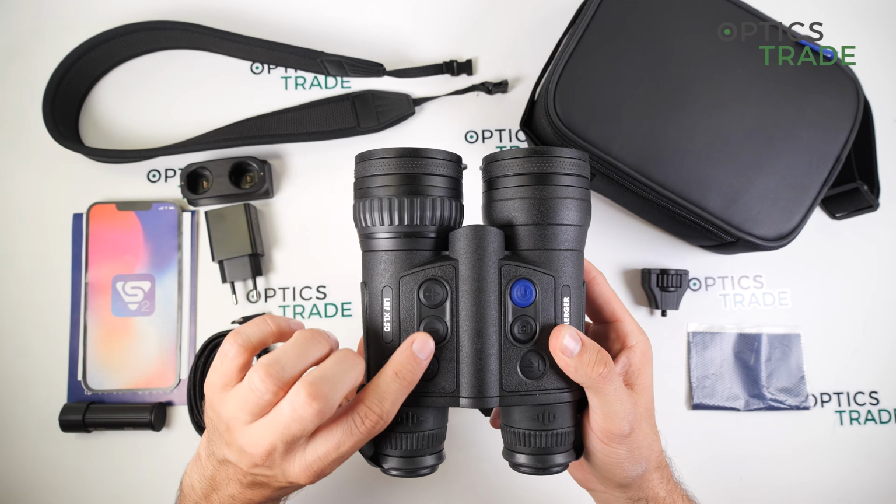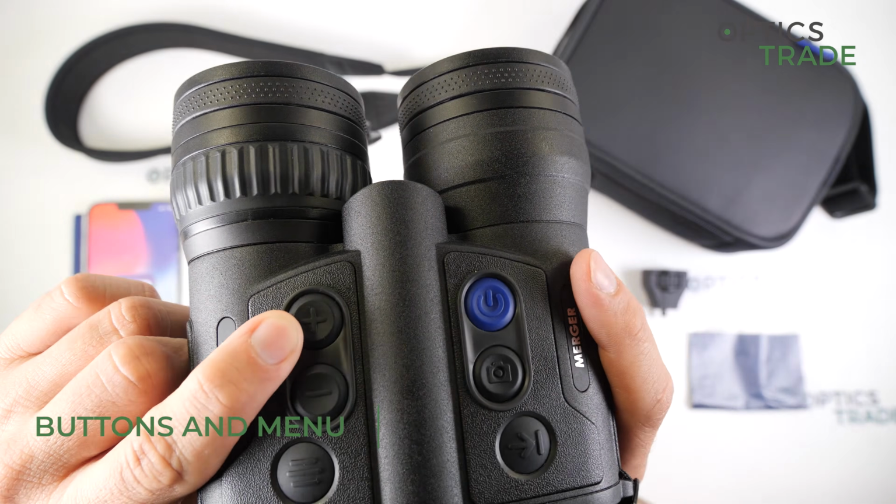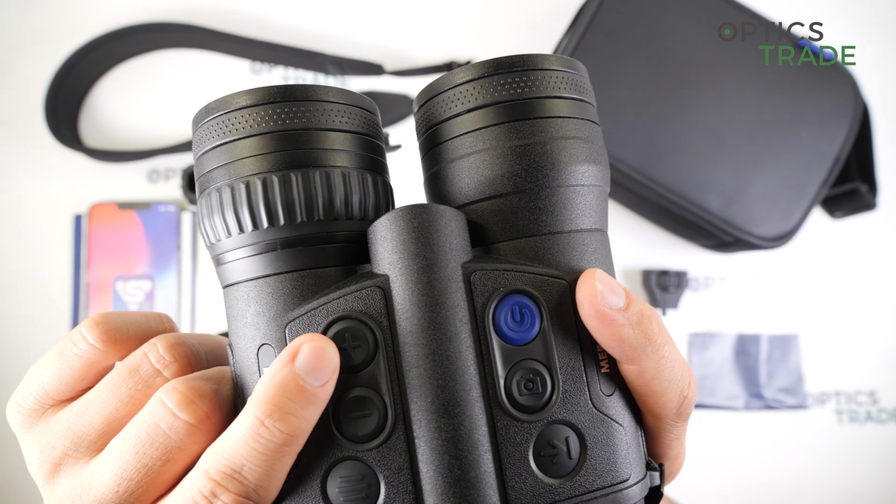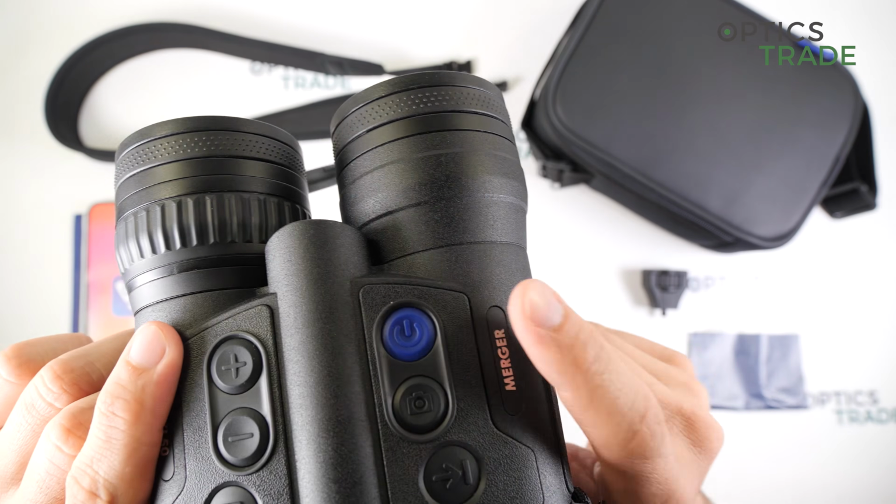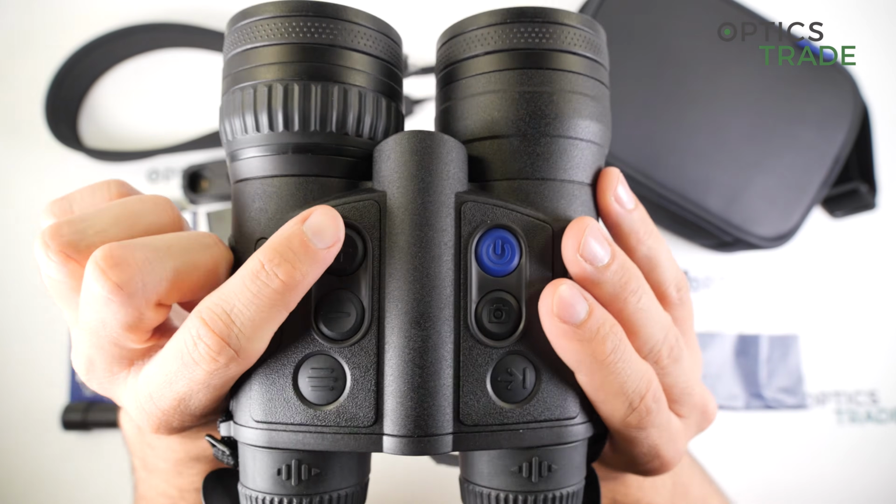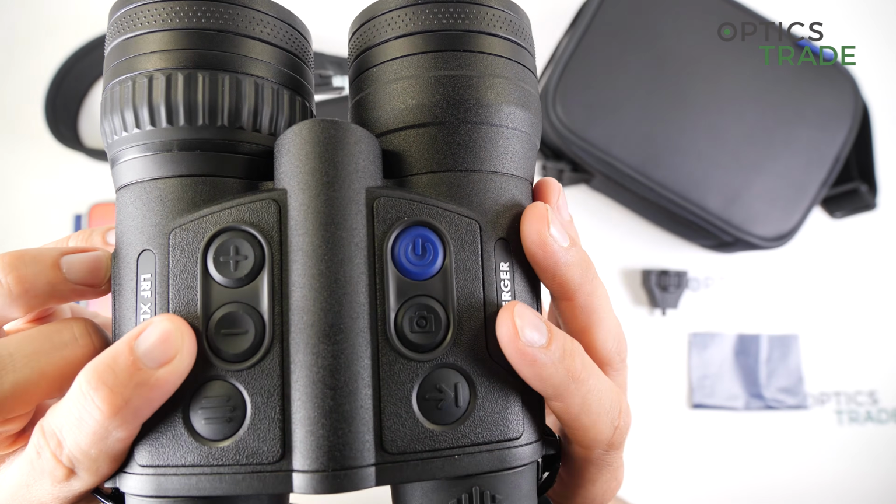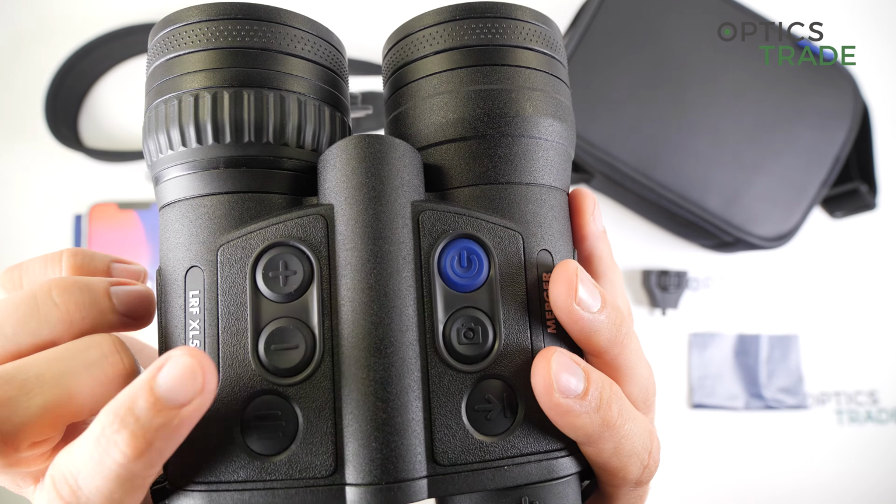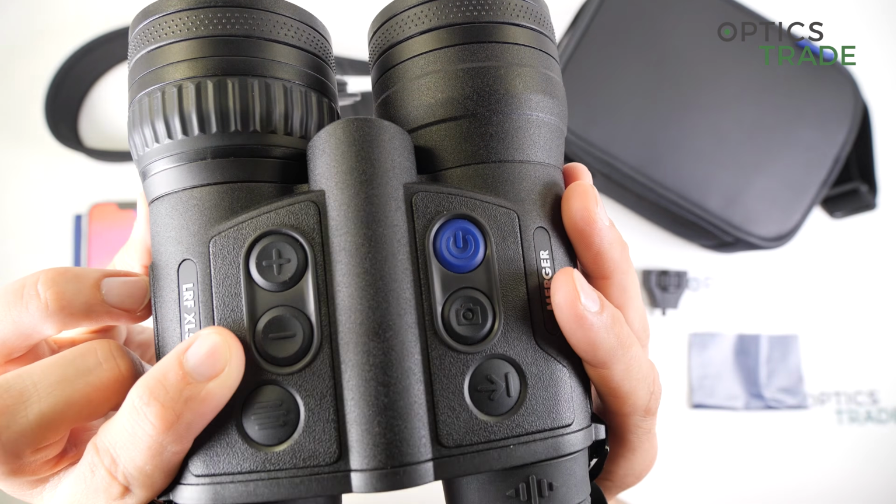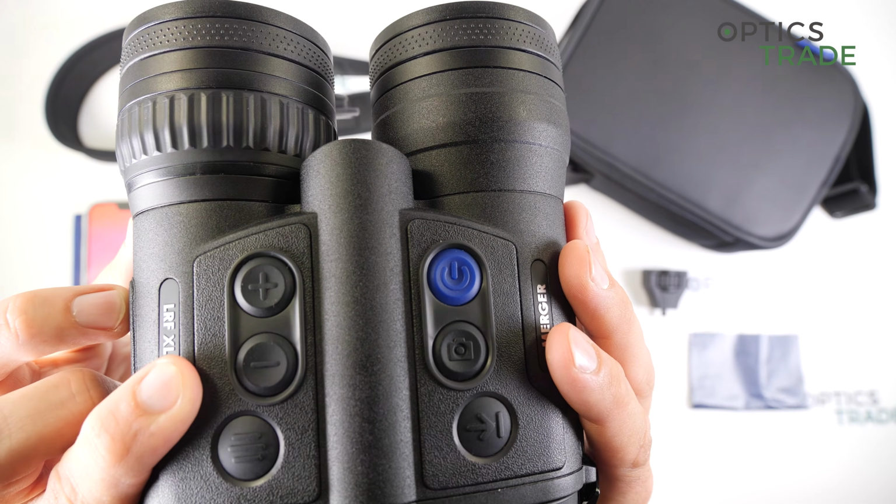And now for the buttons. Here is the plus button. With a short press, you change the magnification. With a long press, you enter the picture-in-picture mode. So you have a zoomed in picture in the upper front of the display. Then the minus button is the amplification level. And if you long press the button, you change between the white hot and black hot image.